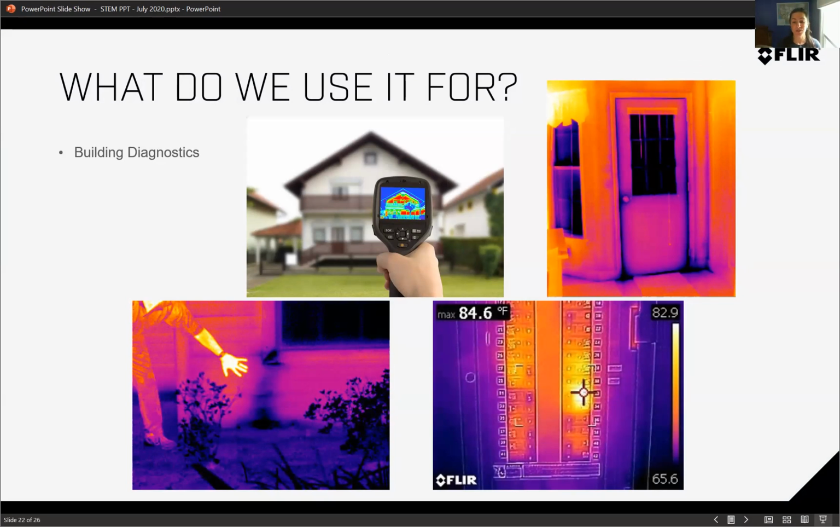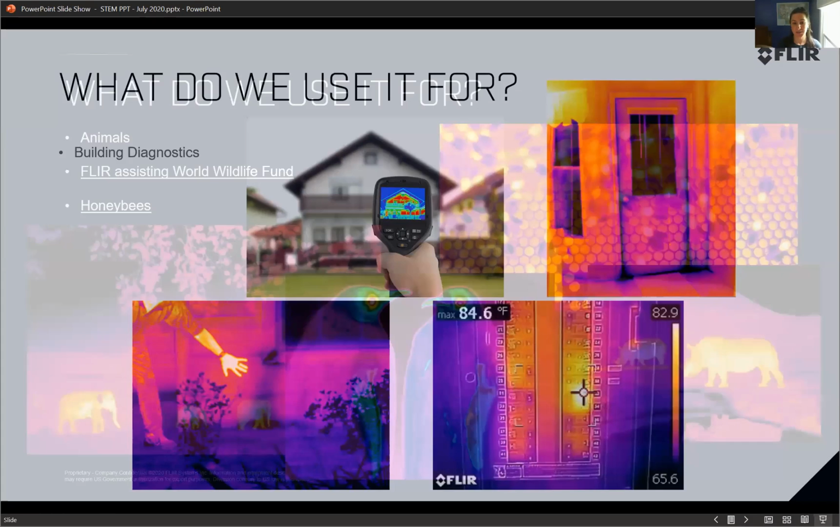And then they also use it to look at your electrical panels. You don't want one of your outlets to start sparking if you plug something into it, or your hairdryer to blow up when you plug something into it. So that's one of the biggest applications for these infrared cameras.